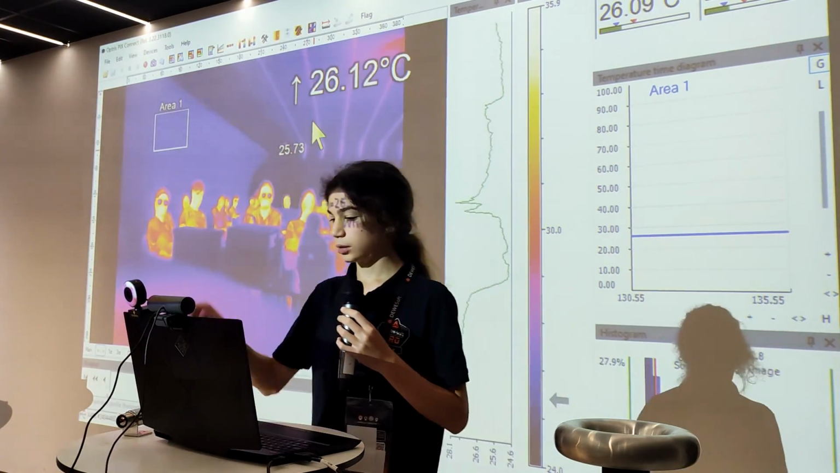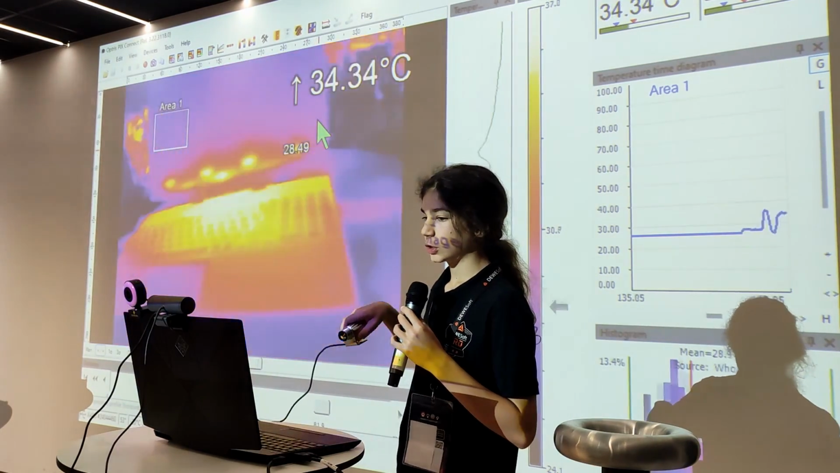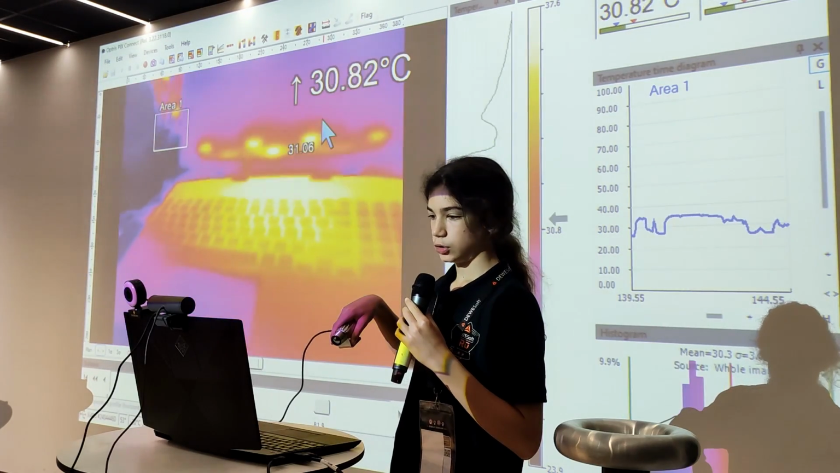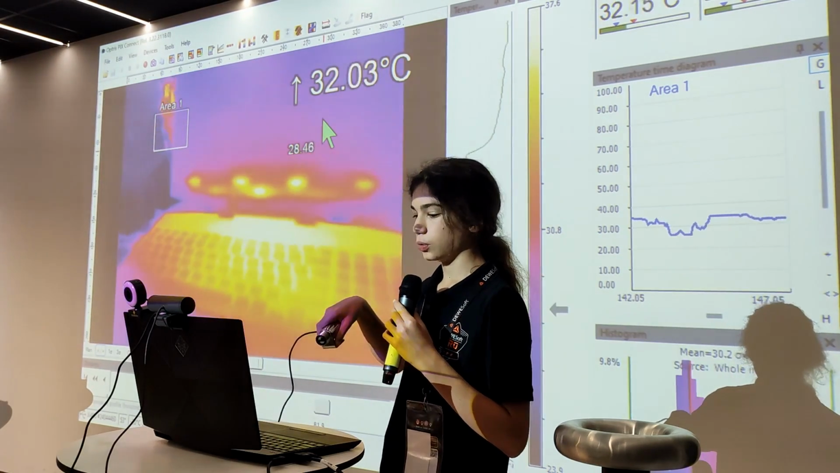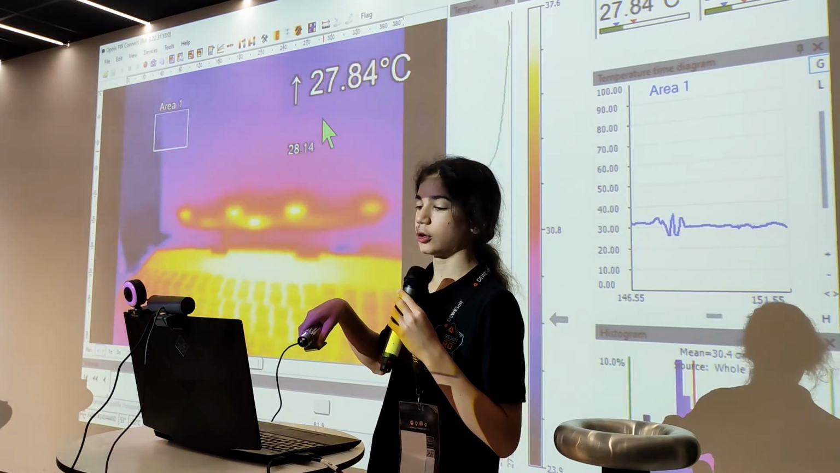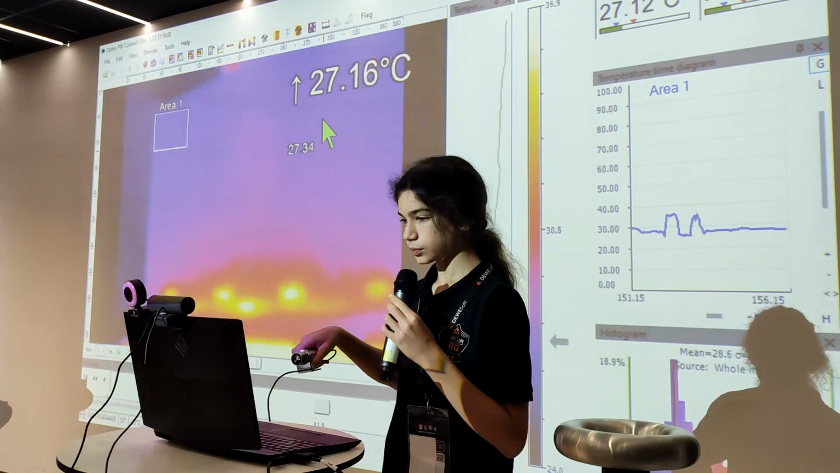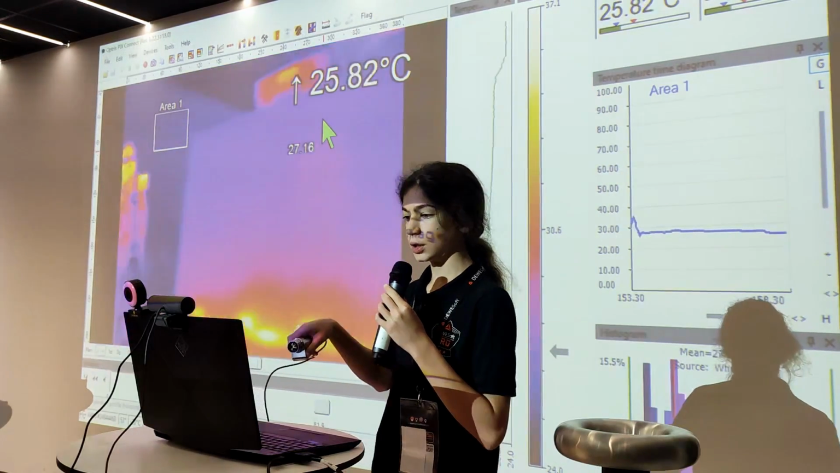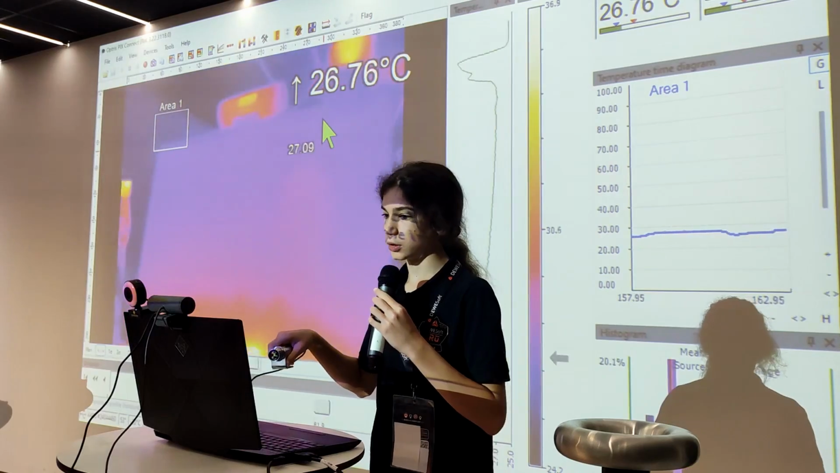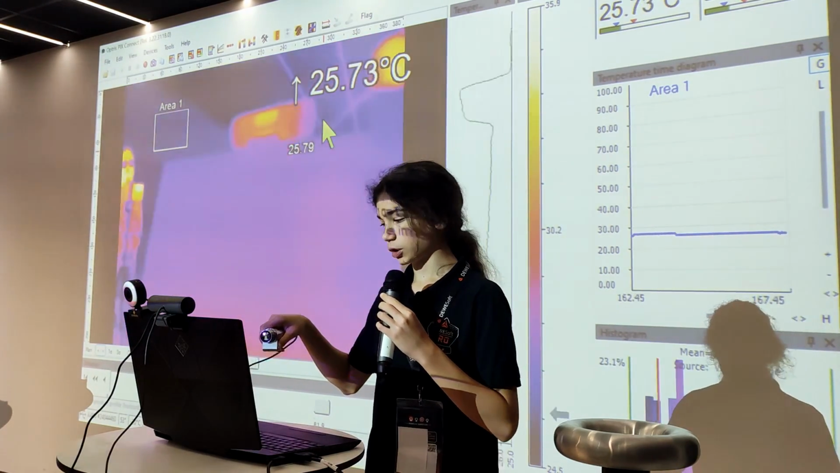Something that could be more interesting to see is, for example, the computer. Here we can see how the computer is heating up. For example, the buttons on the keyboard are relatively cool, whilst the spot under the monitor is quite a bit hotter, and this is probably because the CPU is there. You can also see my reflection in the monitor, and of course we don't see the image projected on the monitor. You can also see that these webcams are using some electricity and are thus heating up.